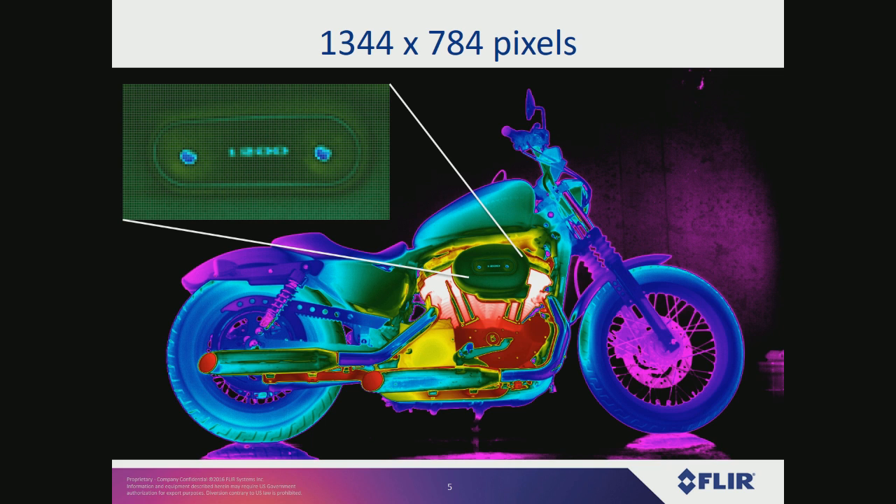And then finally we have 1344 by 784. That's the biggest camera that I've used to date. There are some bigger sensors that are commercially available, but this is really about the limit. And same thing, you zoom in on it, like that detail on the side of the motorcycle, you start to see the pixelation.